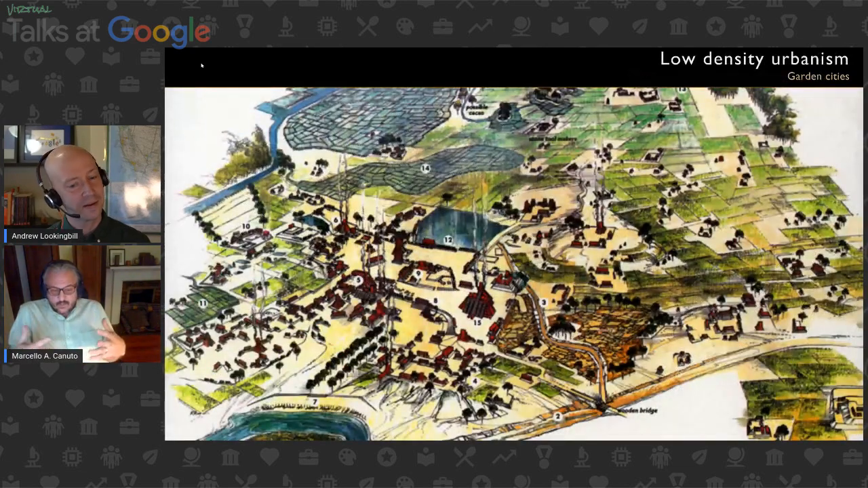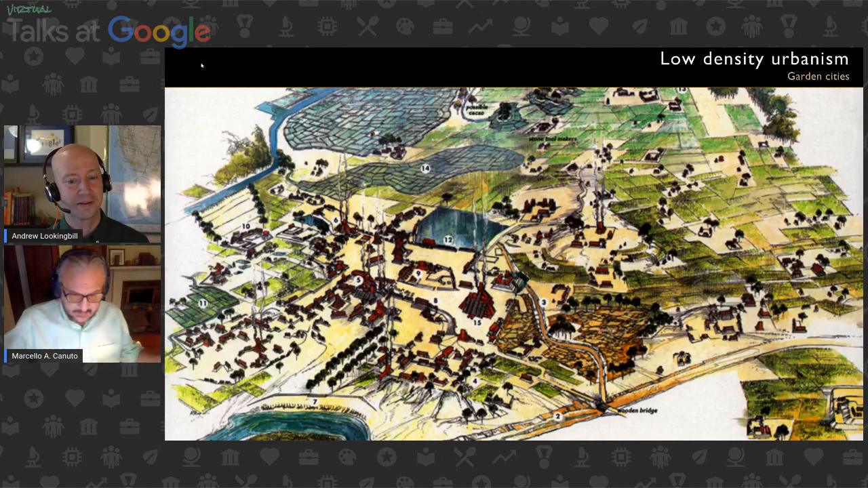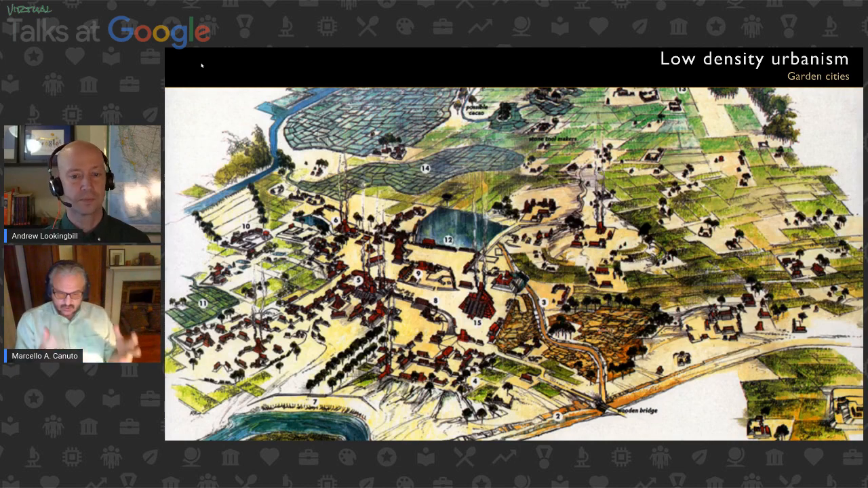But when we think about what these cities would have looked like, places teeming with population and so forth, we have a sense that we call them garden cities. It's a term that we use to discuss urbanism in a way that isn't exactly how we might conceive of it in Western civilization.